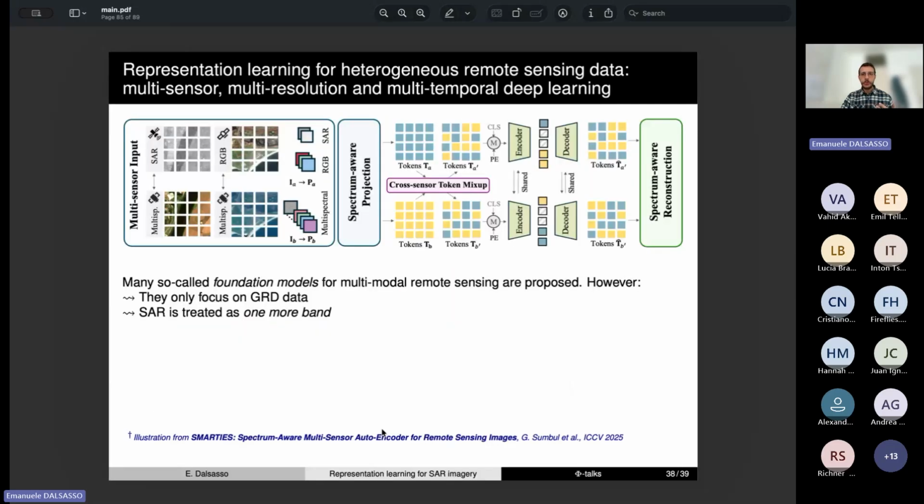And we have seen a lot of models being proposed in the past 3-4 years. When it comes to SAR images, all these so-called foundation models and multimodal models only focus on ground range detected SAR images. So they are not images in the SAR geometry; they are reprojected into the ground geometry.